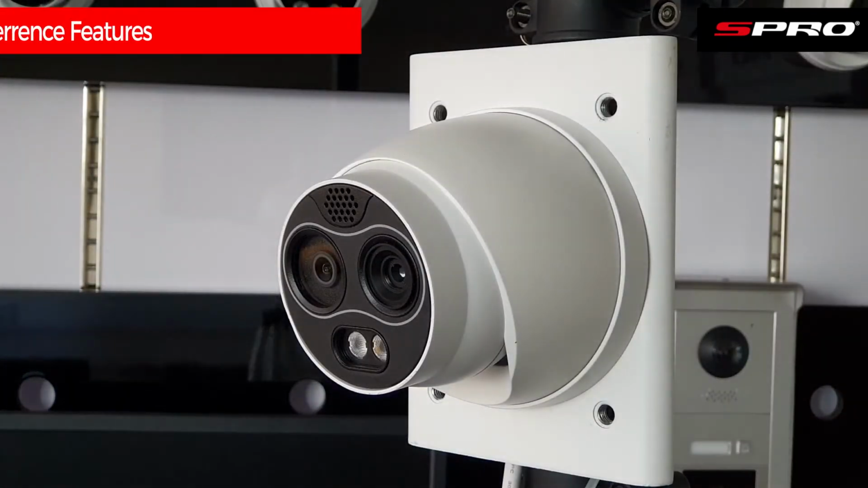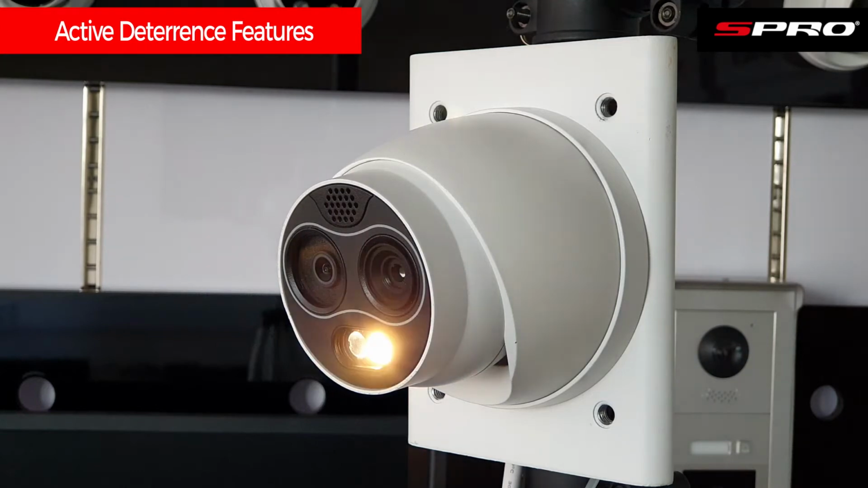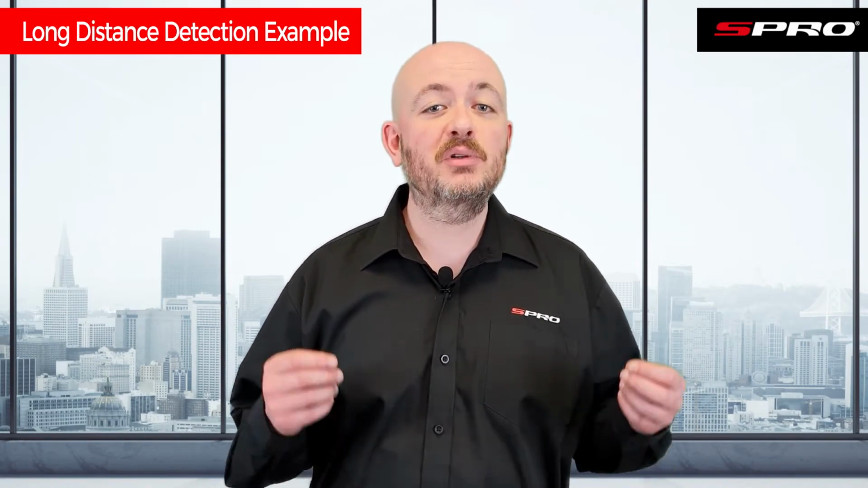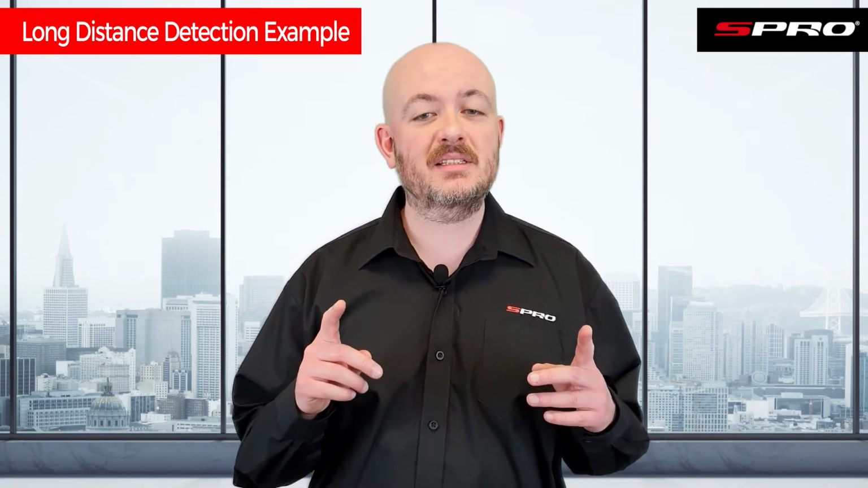This can set off the active deterrence features, letting us know that an alarm has been triggered, and in addition to the flickering light we can see demonstrated here, there is also a siren sound which can be activated. Let's put the thermal camera's alarm capabilities as well as their general detection capabilities to the test with a long